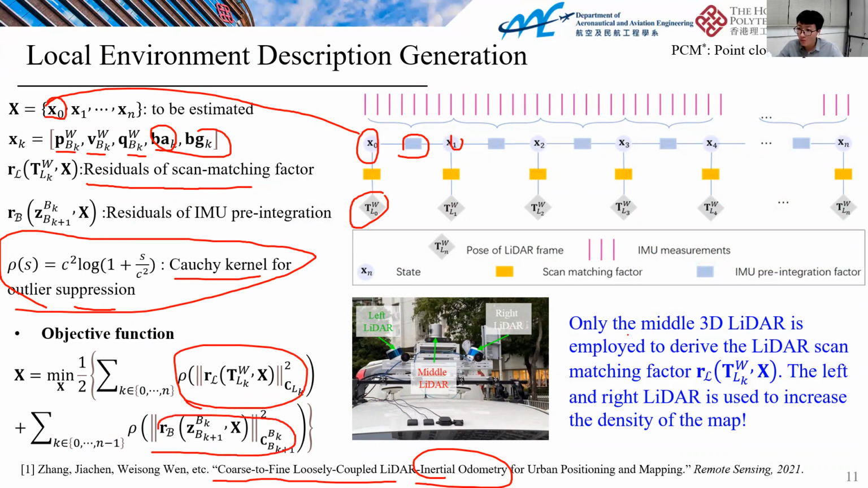In this paper, we only use the middle LiDAR to do scan matching to provide the LiDAR odometry information, and the left and the right LiDARs are only applied, transformed to the middle LiDAR, to enhance the FOV of the point cloud map and also increase the density of the map. For more detail, readers are recommended to read our paper.